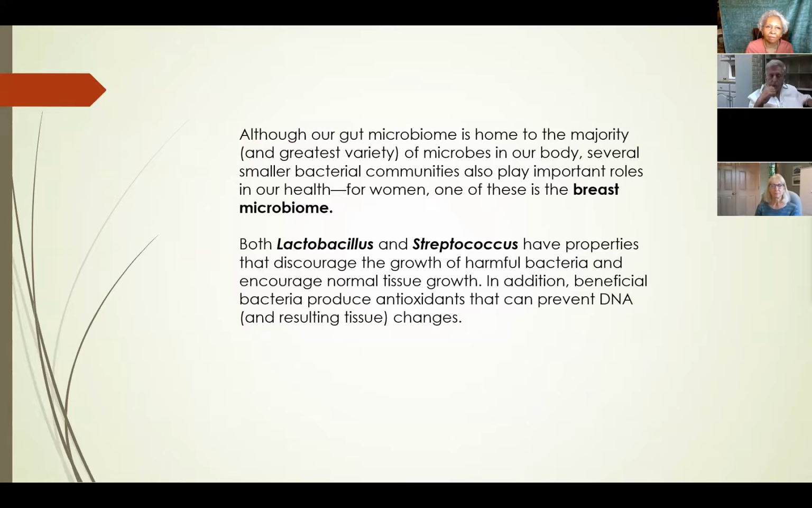What we're not sure of is, does the bacteria group form before the breast cancer, or because of the breast cancer do we have this particular form of bacteria. So we're kind of toying back and forth, but it's a group of bacteria that only exists around breast cancer. So we're kind of excited about that. So we're trying to connect the bacteria to the breast cancer.